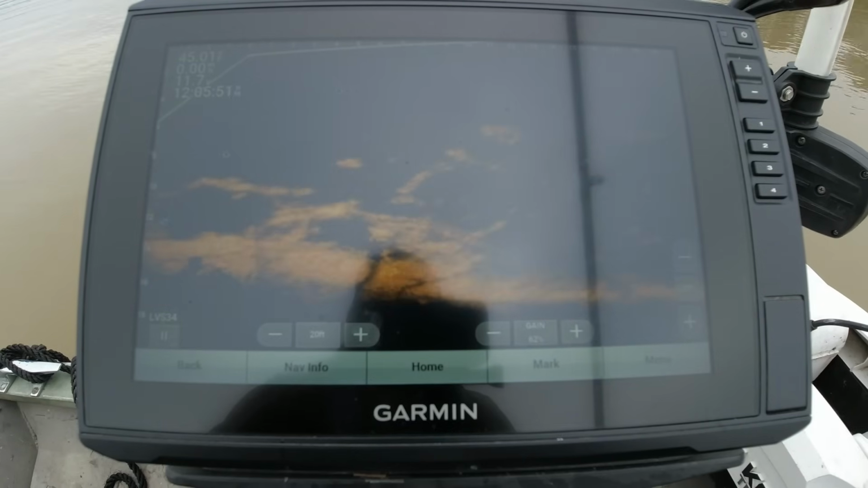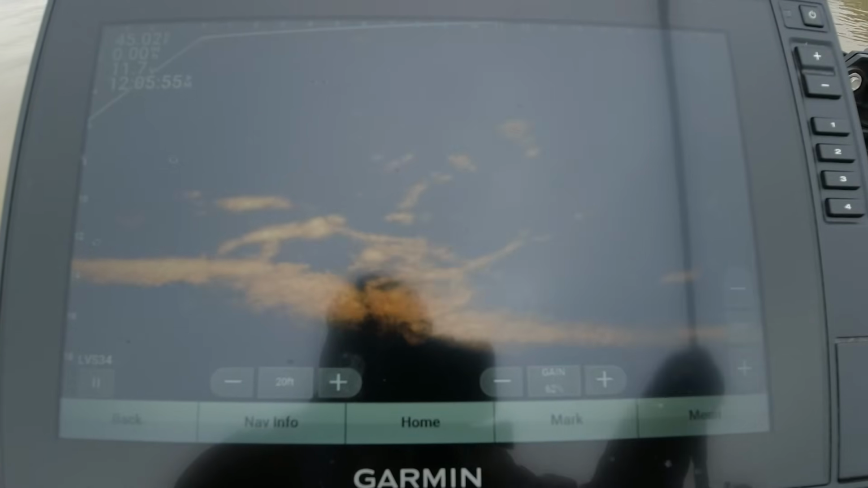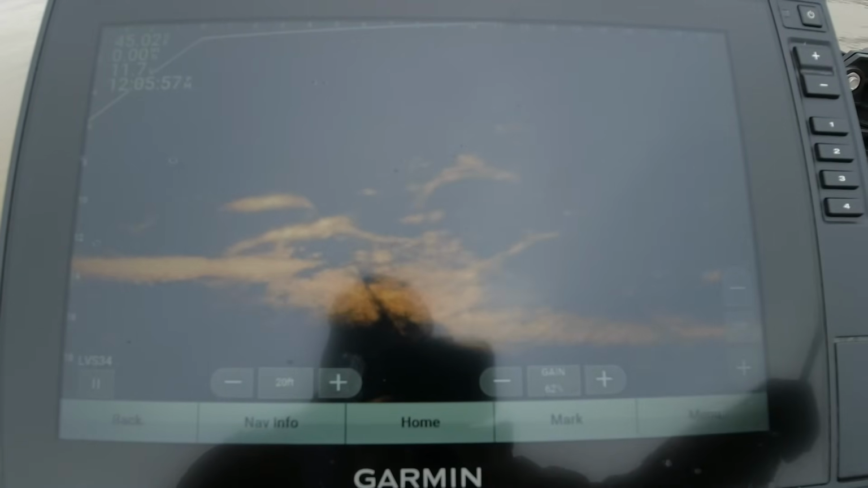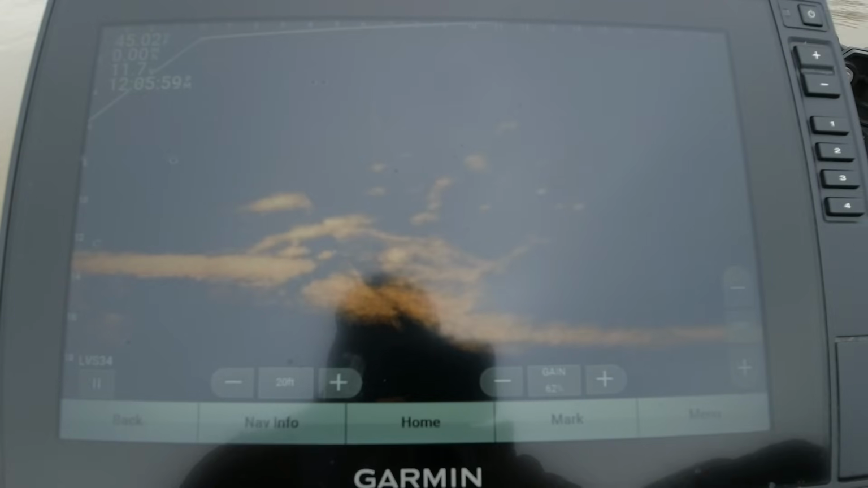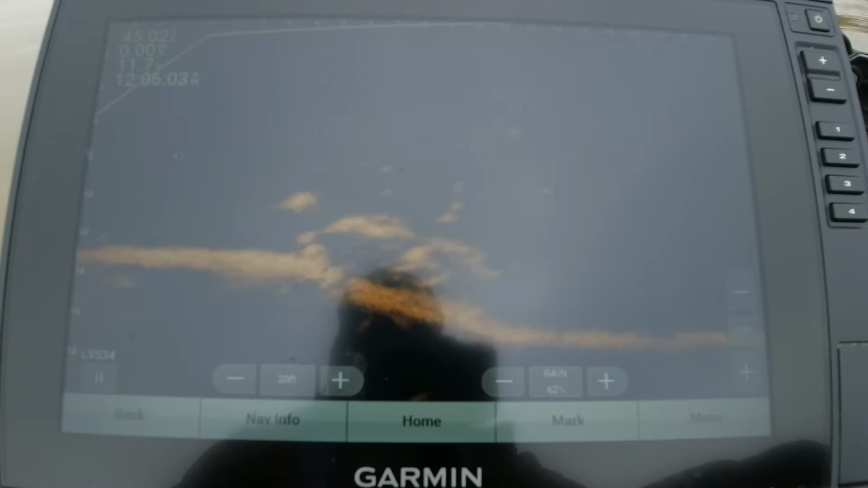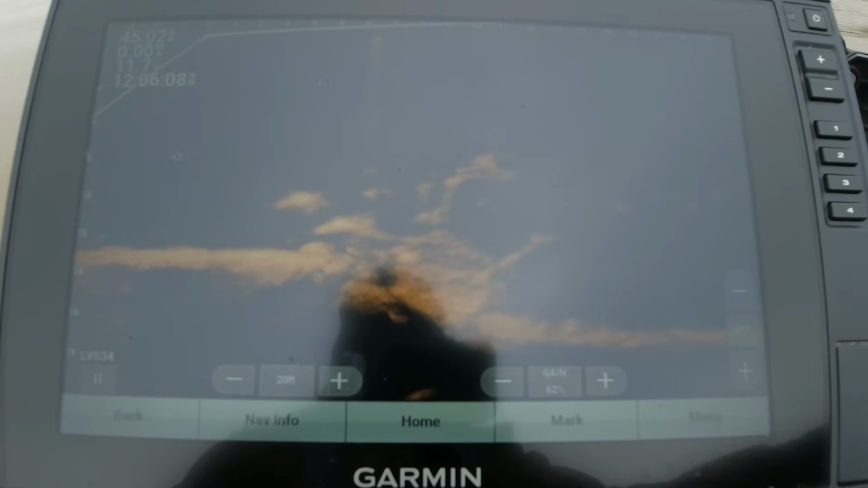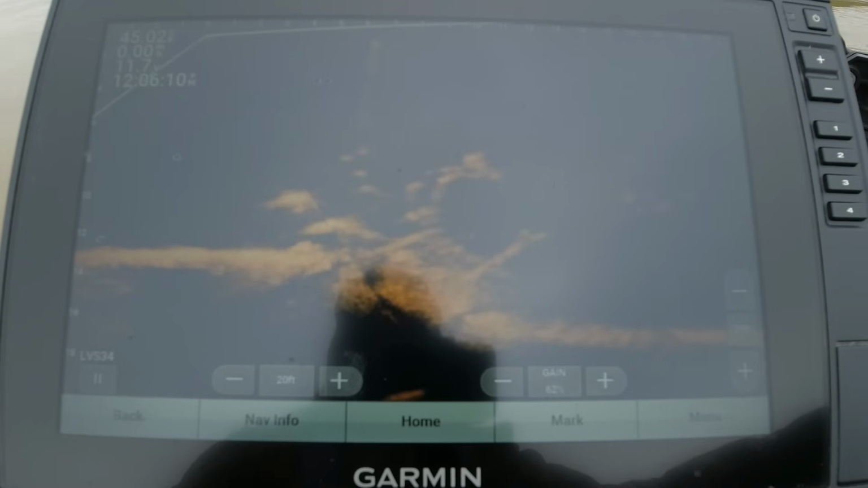It is the middle of the day, so it may be on their nap break. Just don't know. But we're gonna keep searching until we find the active fish, without a doubt. That's the number one goal. Search till you find the active fish.